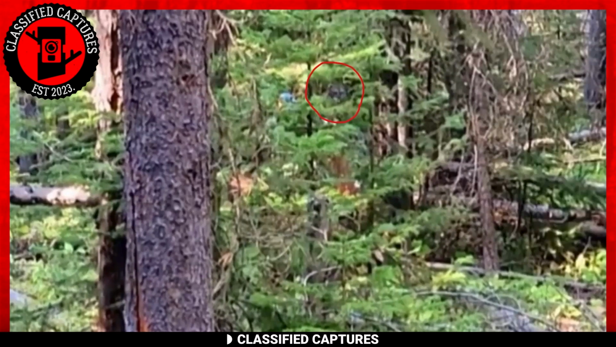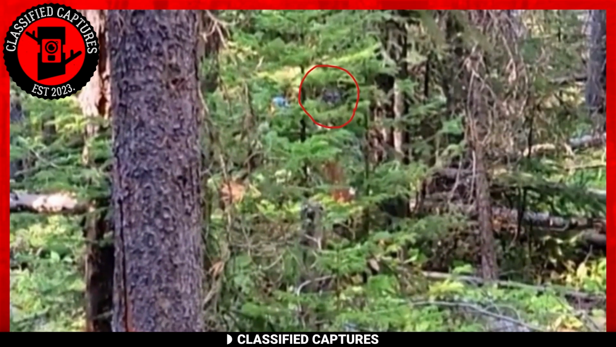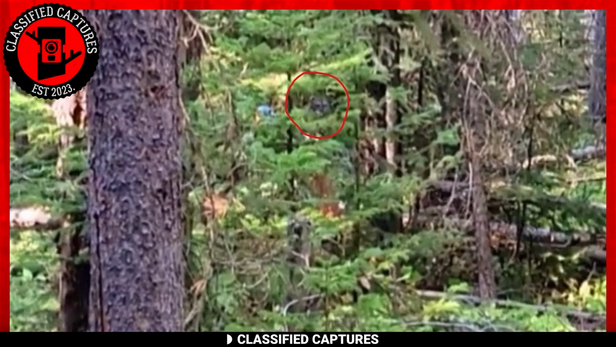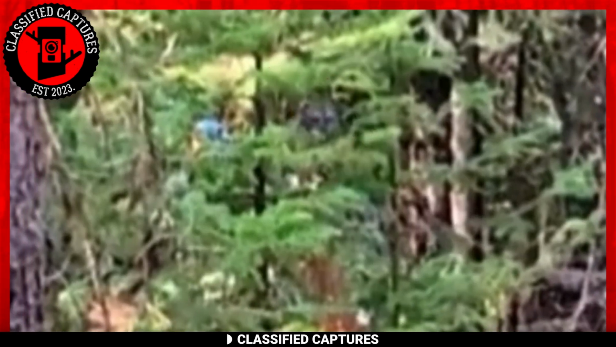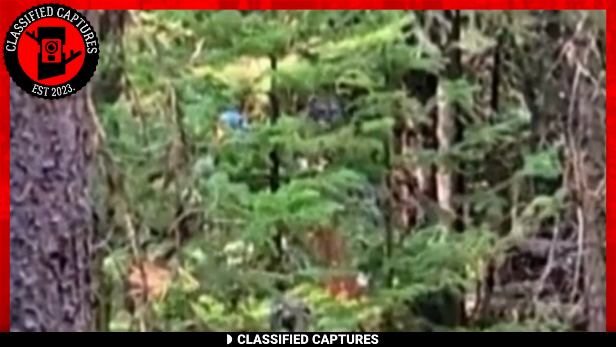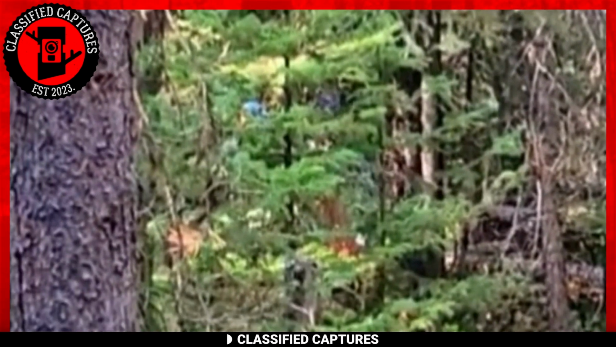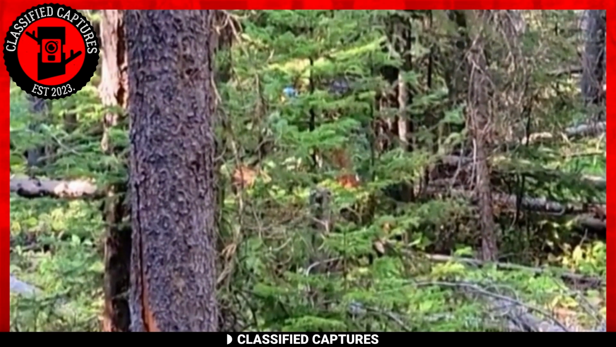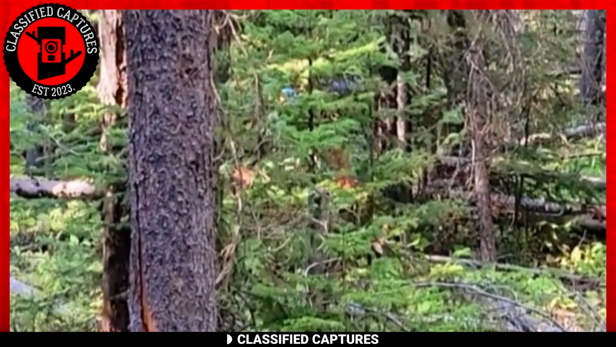Can you see it? Just behind those trees, an ape-like creature seems to be staring directly at the person behind the camera. According to the person who uploaded the footage, even though they filmed the creature from a distance, the tallest one measures at least 10 feet, while the smallest stood at 7 feet. The one you're seeing on your screen is the smallest of the group.